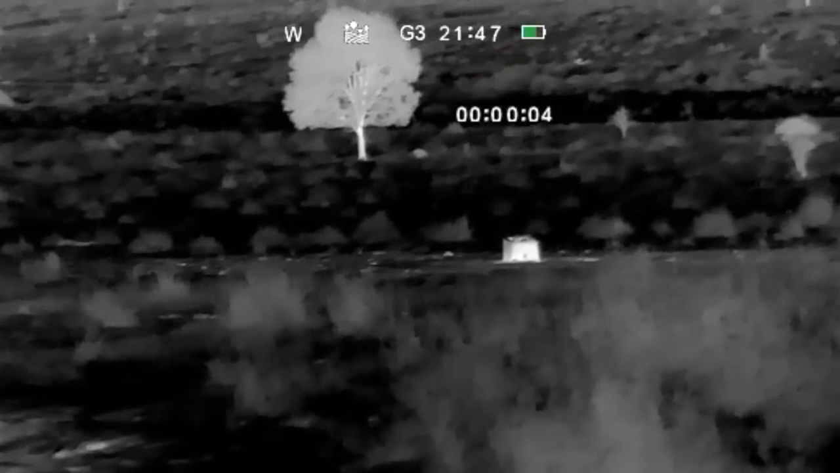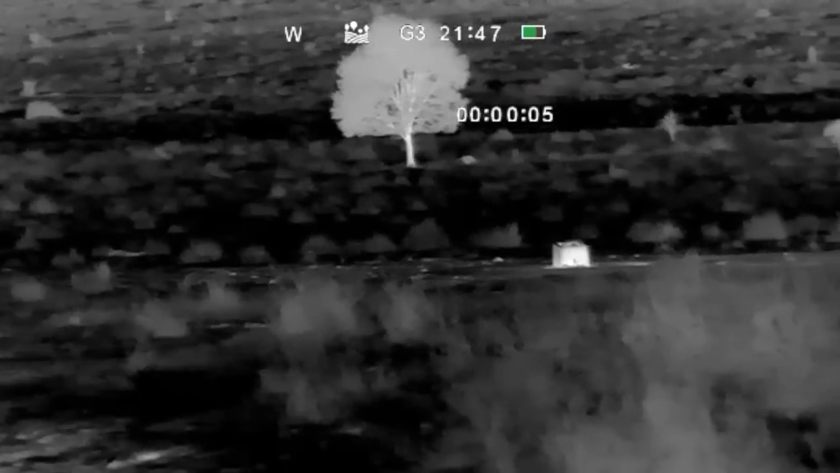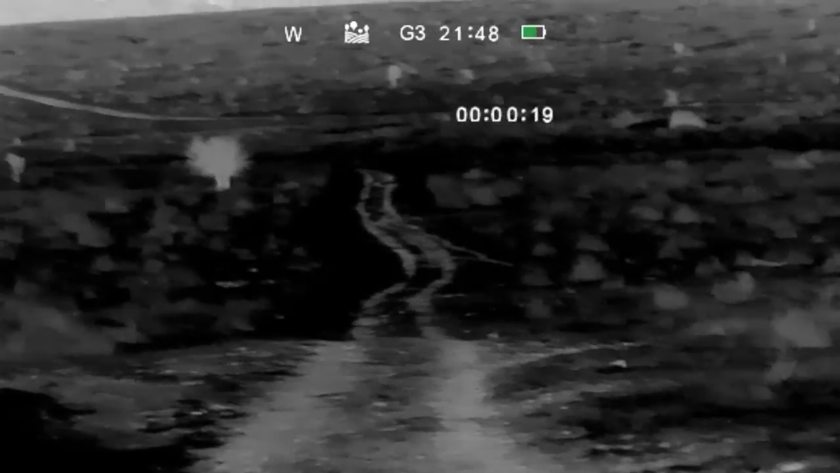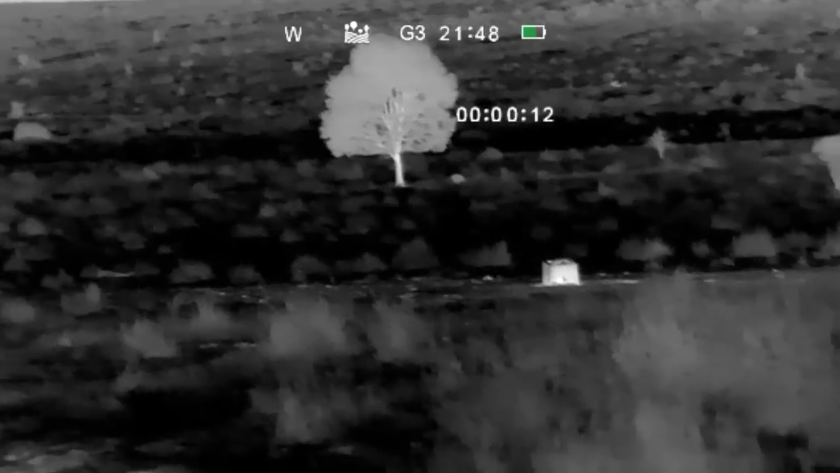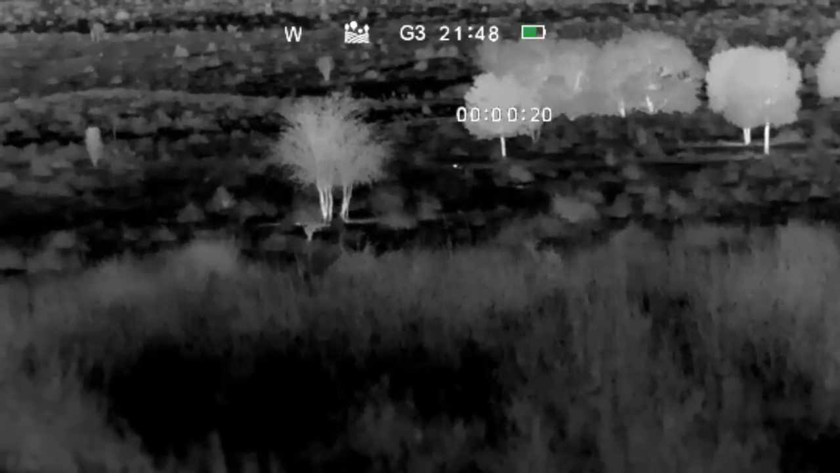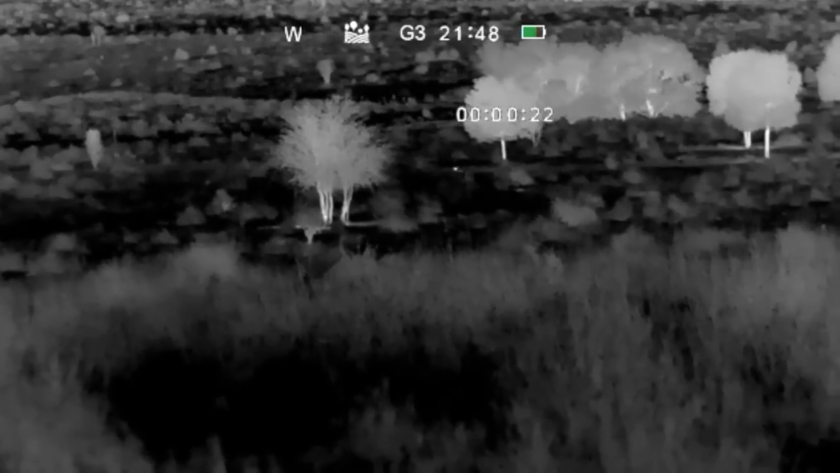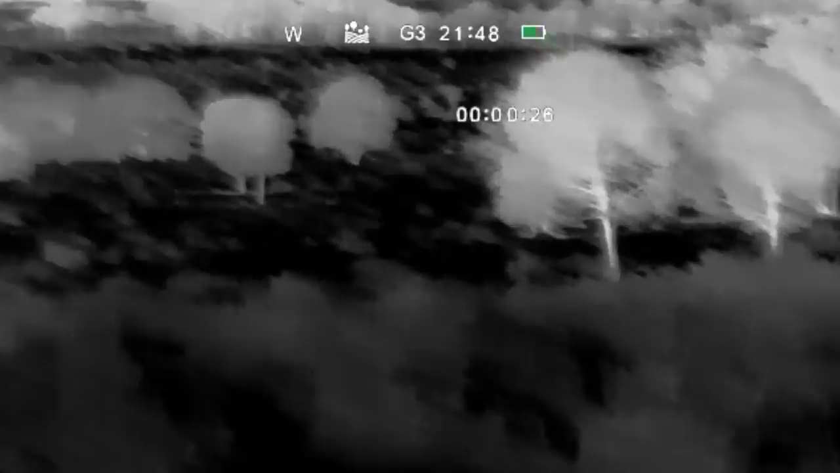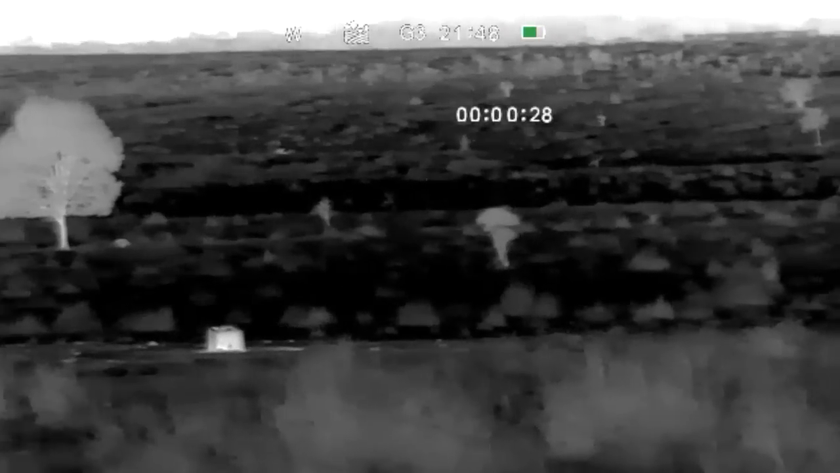Okay, so the pigs seem to have not decided to show up. There's the pile down there, the trough. I think that's a hare, possibly down there. But anyway, I thought I'd just show you a bit of footage.